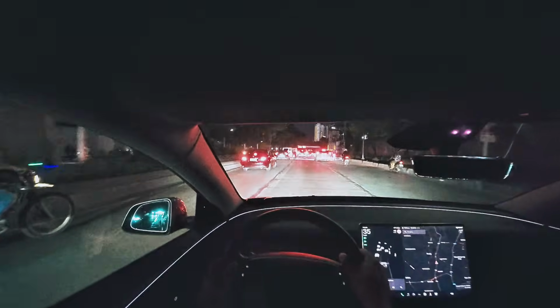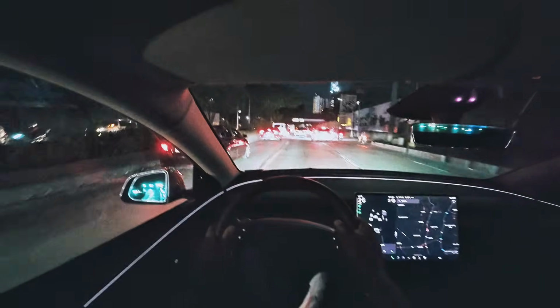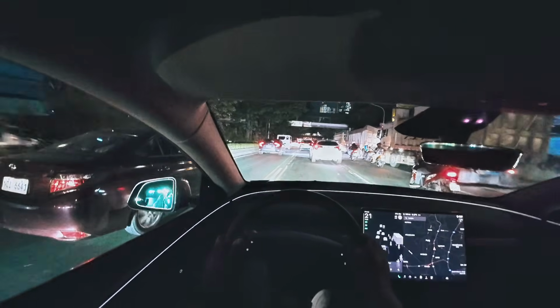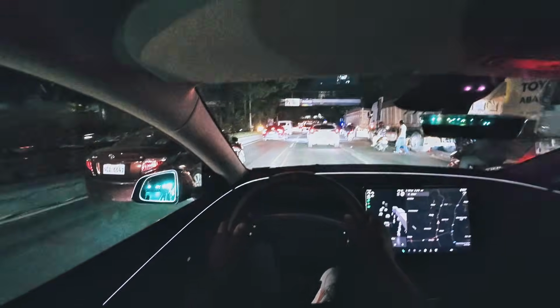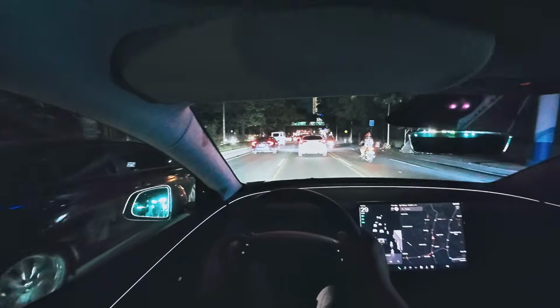So I already mentioned that the 0 to 100 of this car takes around 5.9 seconds. If you want to really dig into the numbers, you make around 290 horsepower, 430 newton meters of torque. But those are just numbers. Again, what it feels like, it's fast.